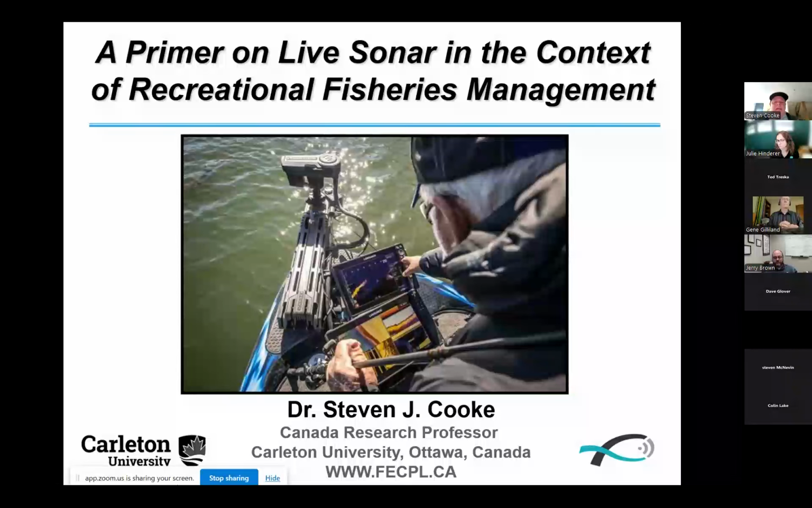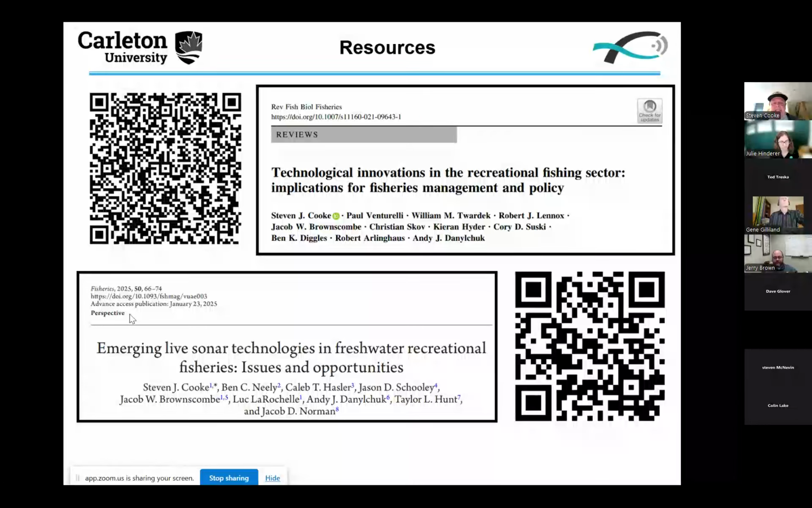This is a primer in terms of resources. If you're interested in reading a bit more broadly about how technological innovations are arising in the recreational fisheries sector and what that means for fisheries management policy, that top QR code will take you to a paper that's pretty broad. And then more recently, we synthesized the available information on live sonar, and you don't need to pay to get those. That takes you directly to the papers, and you can scan those later on, or we'll throw the links in the chat.